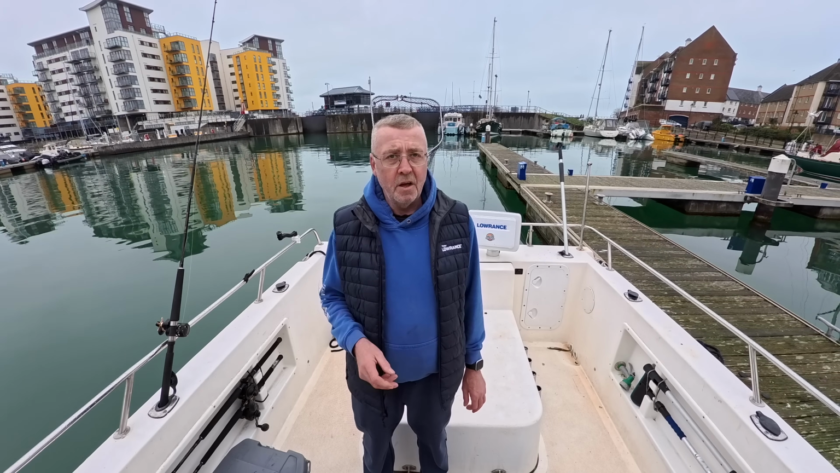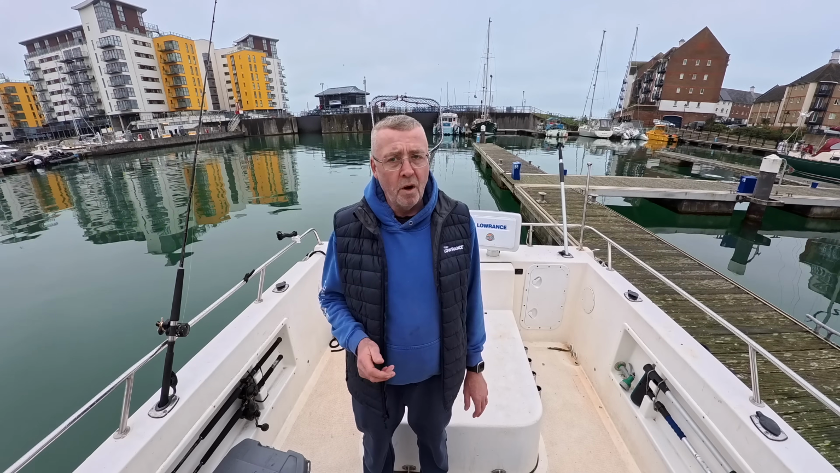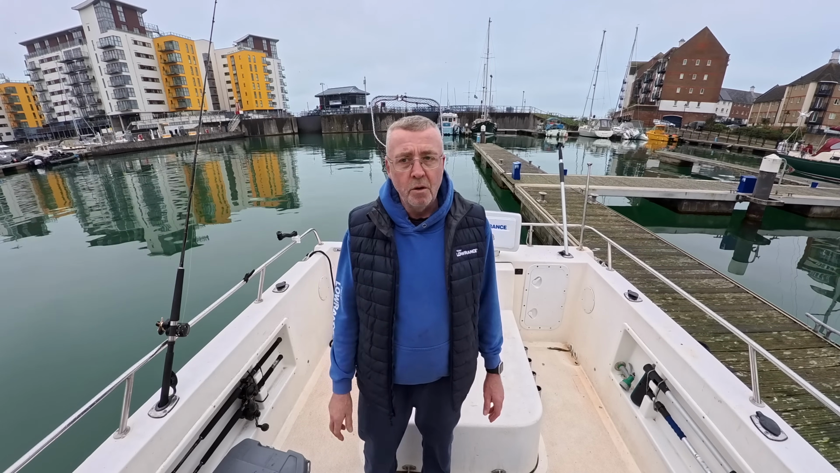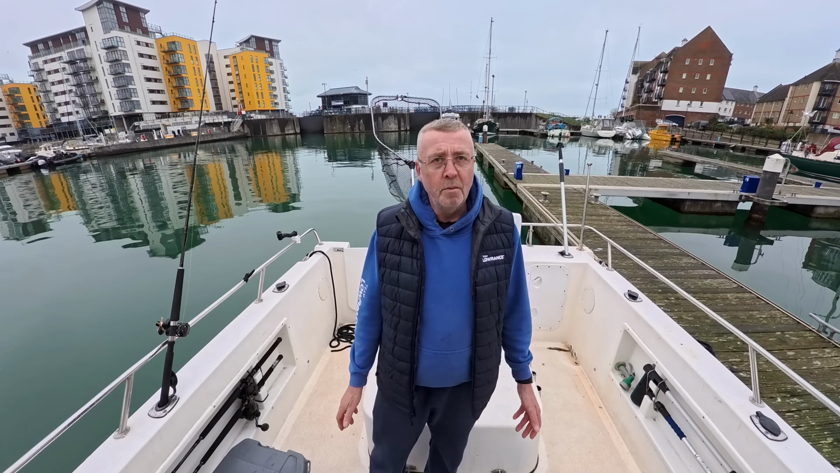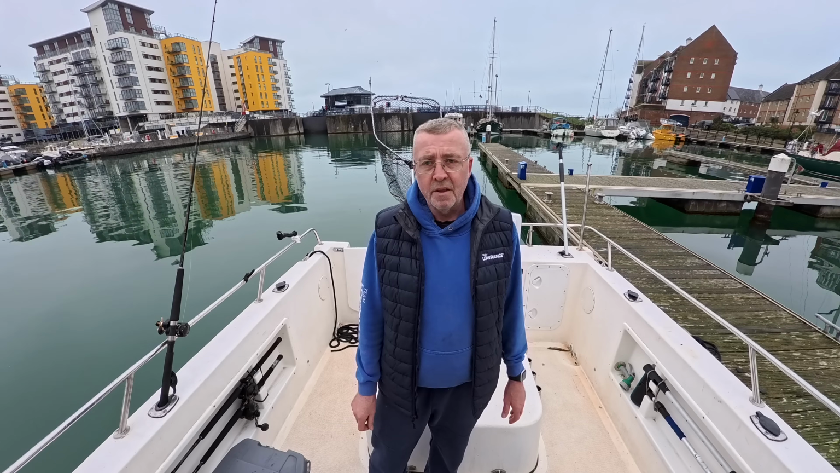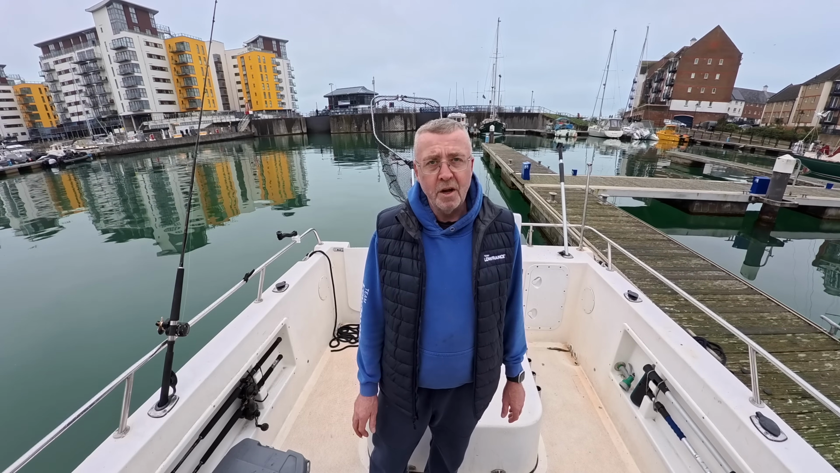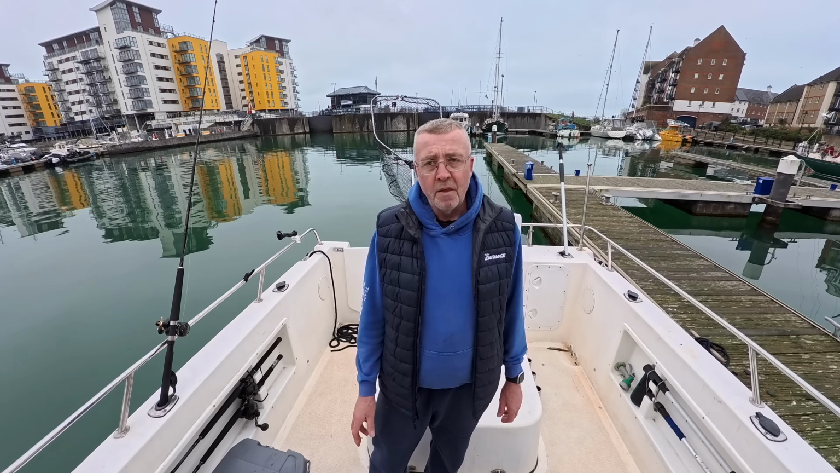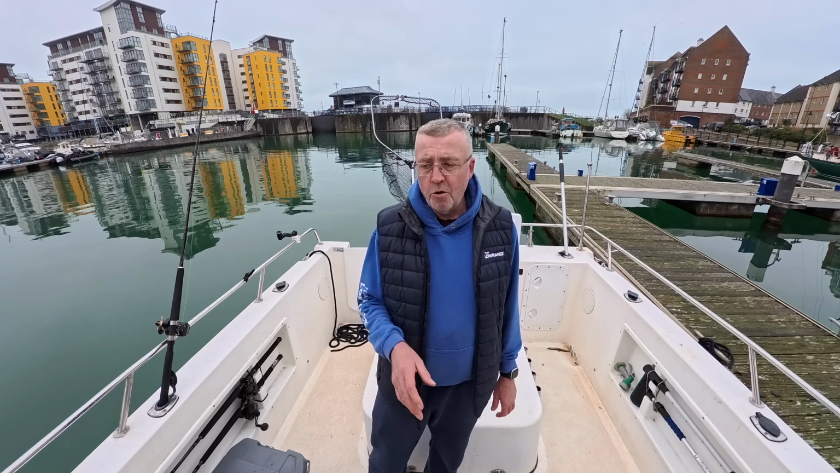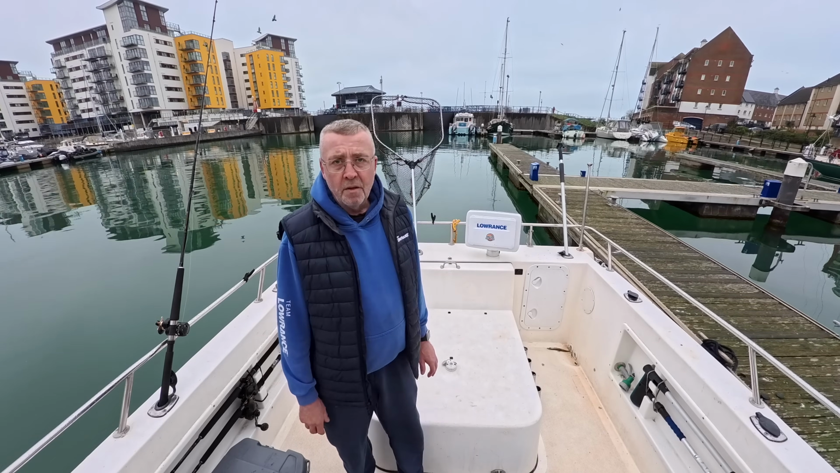They sent the RNLI Eastbourne out to me, which I'm truly grateful for. Obviously it was Christmas Day, so a lot of the volunteers were at home, probably having their Christmas dinner. I'm truly sorry for that, but at the end of the day, I was in a bit of trouble there, and I needed to be moved. They towed me back into Sovereign Harbour, and this is where I am at the minute. I'm on the hammerhead here.